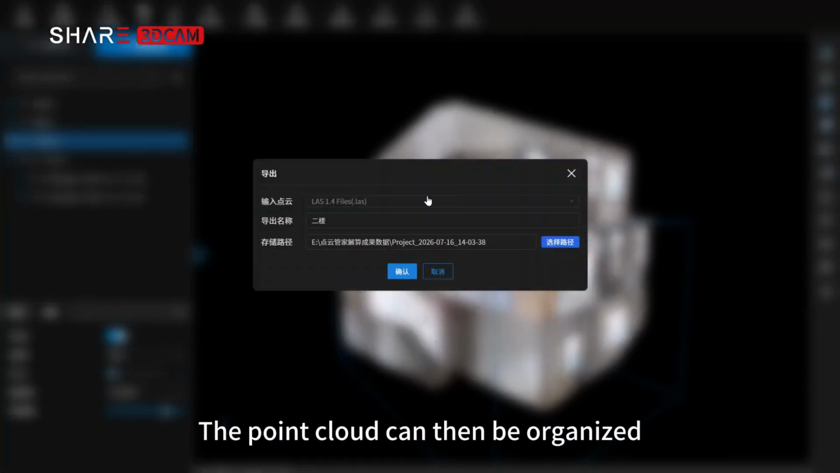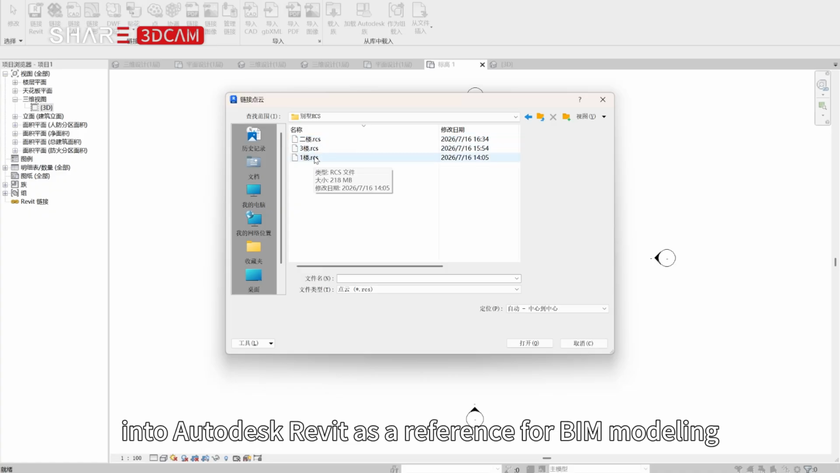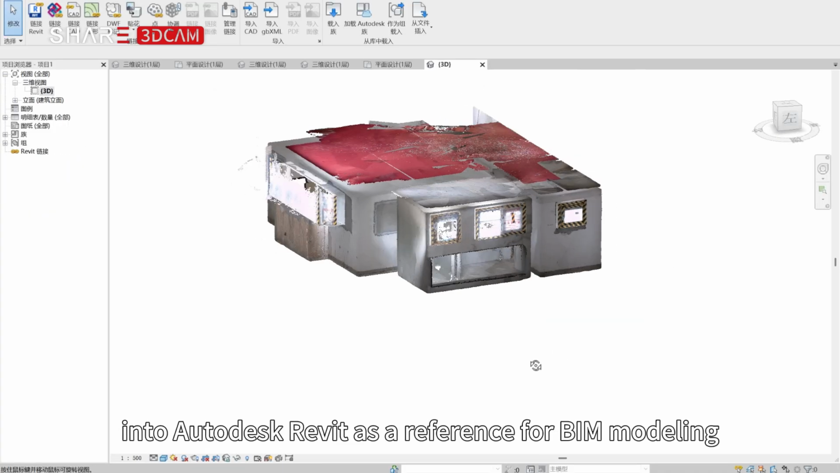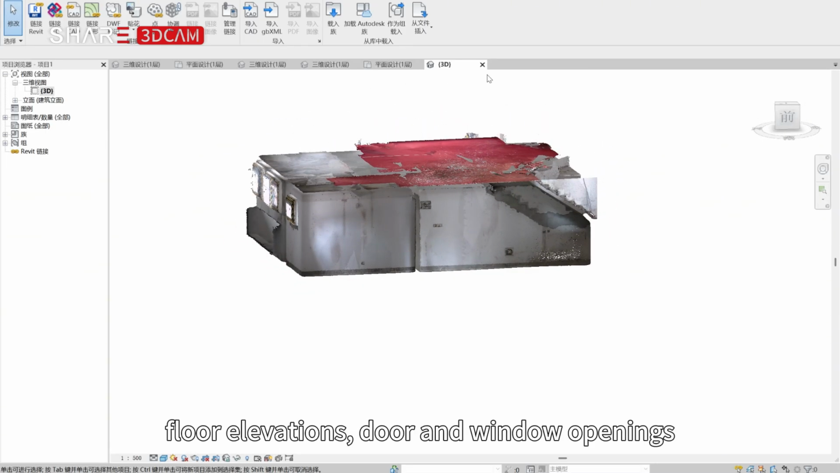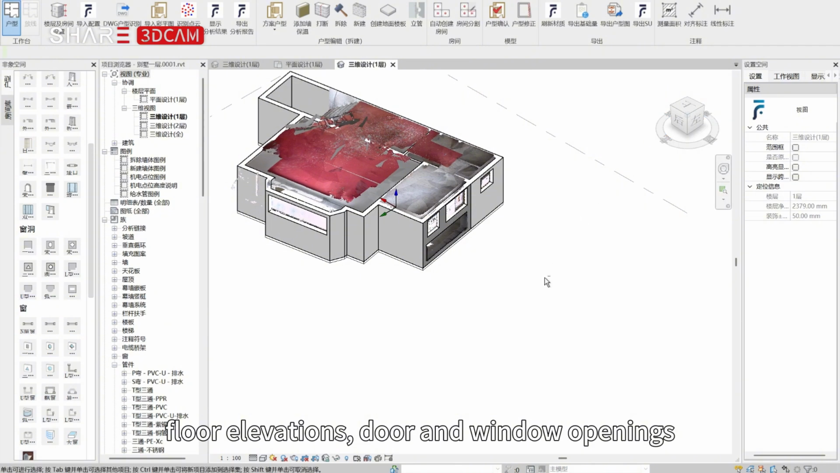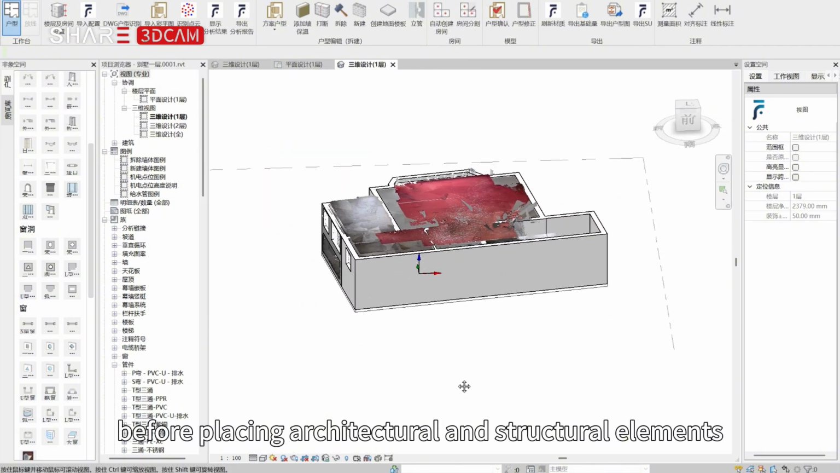The point cloud can then be organized and exported in RCS format for import into Autodesk Revit as a reference for BIM modeling. Modelers can use the real site data to verify wall locations, floor elevations, door and window openings, and staircase geometry before placing architectural and structural elements.